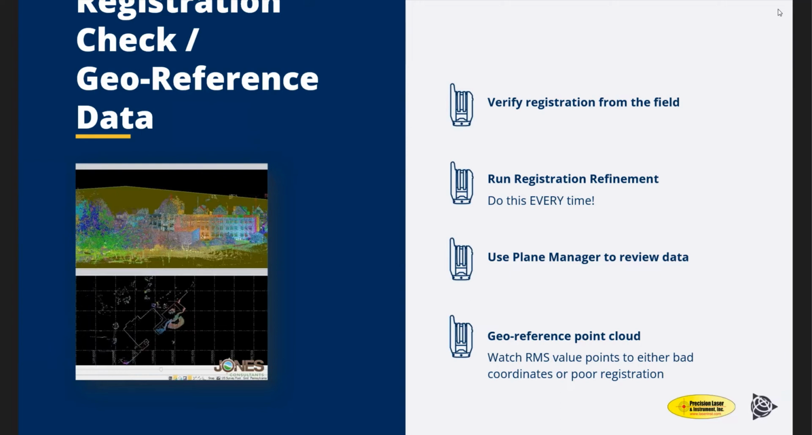If you are out in the field and you're going to be driving back to the office, whenever you export it out, just check the run refinement. Depending on the size of the project, it's going to determine how much time it's going to take to run the refinement, and then you'll get that report. Generally speaking, I just look at the tablet, verify that I've collected everything that I need to collect, and get my registration close enough.